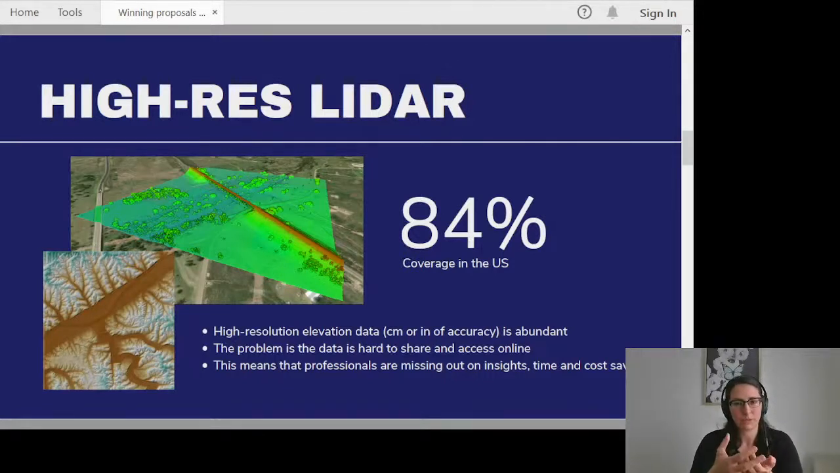So the problem here is that with all of this available data, it is difficult to share it easily online. The files are absolutely massive. We're talking terabytes and terabytes in size, and it can be very difficult to work with. I'm sure you know this, which might be why you are joining us today.